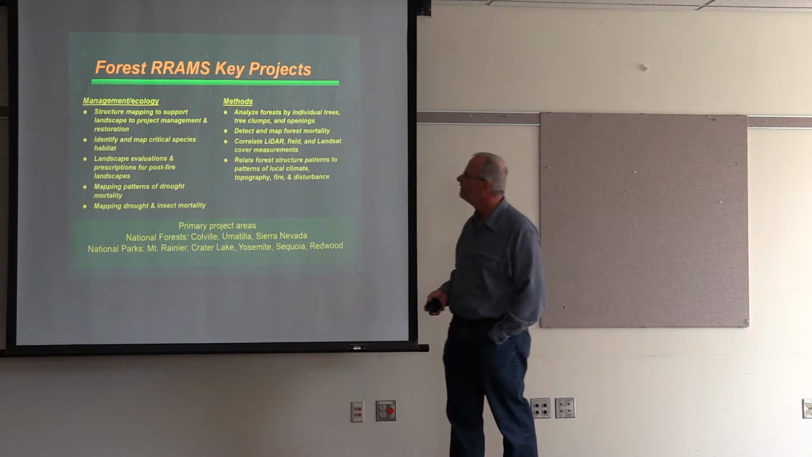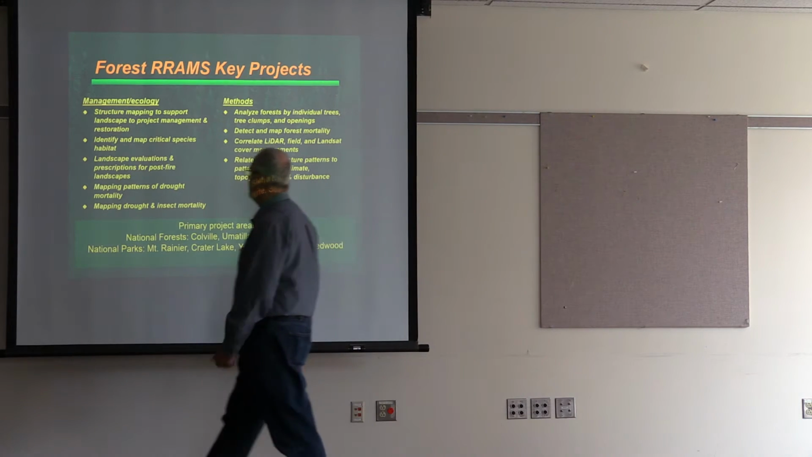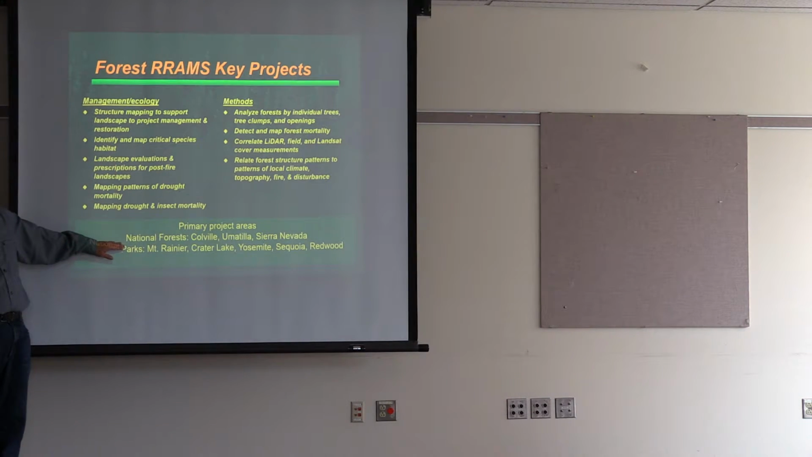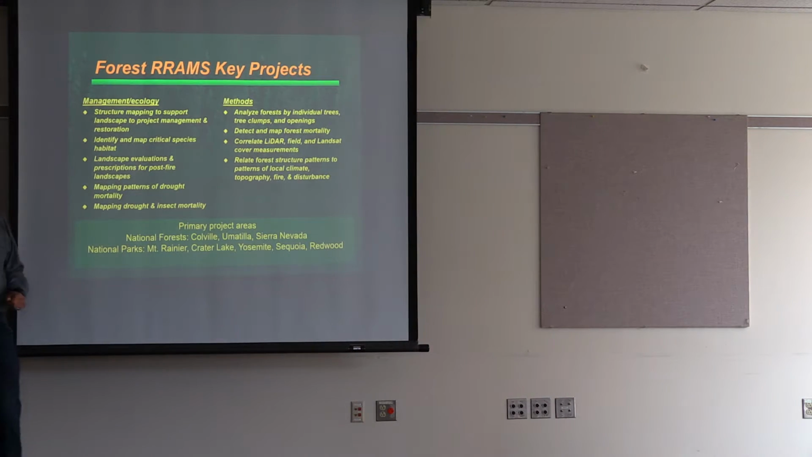So we have a whole bunch of different projects that we're doing, primarily with National Forests in either the Pacific Northwest here or in this area of Nevada, and with several parks. But we do structural mapping to support landscape restoration. We're working, as I said, on projects with spotted owl in California, also with the Pacific fisher.